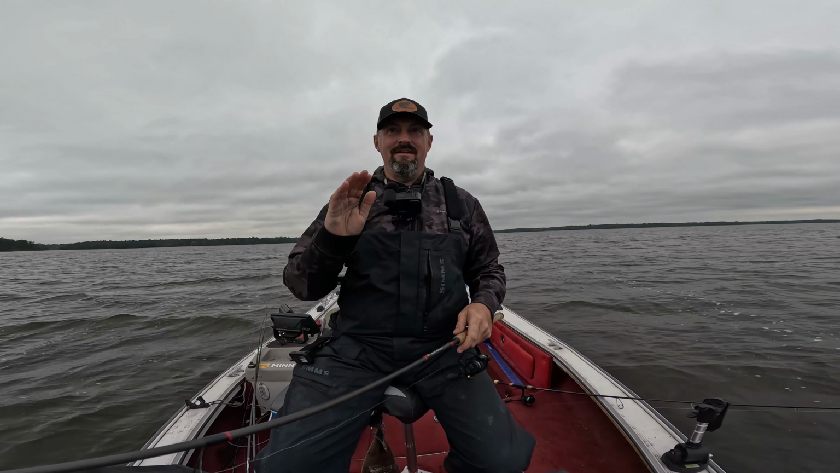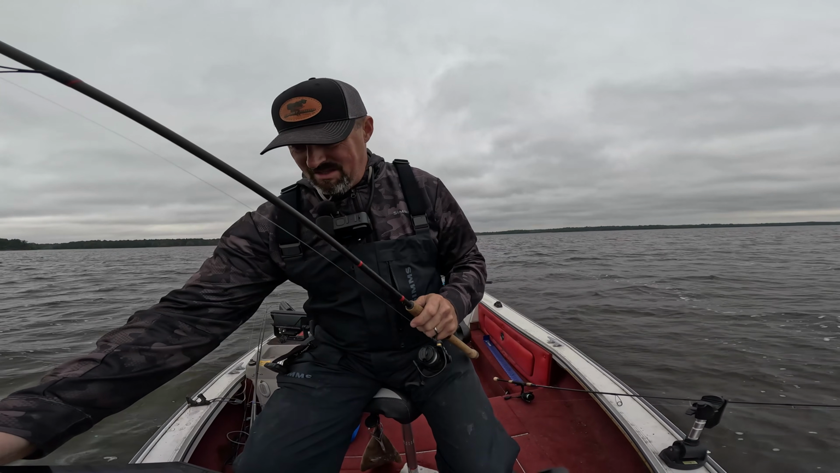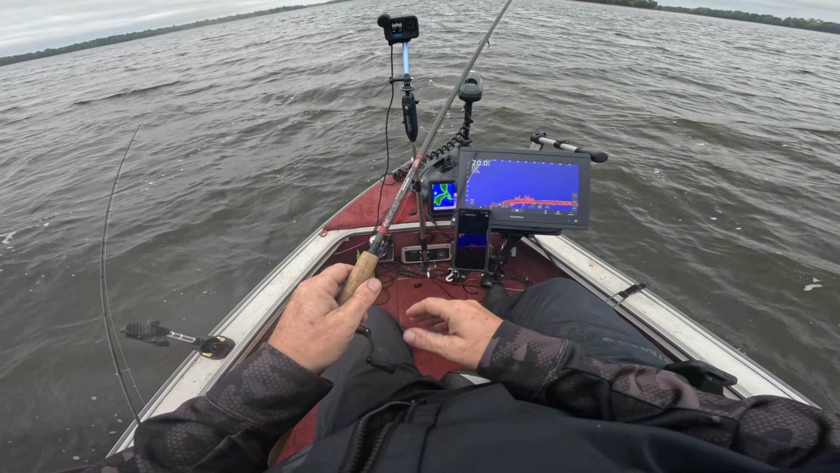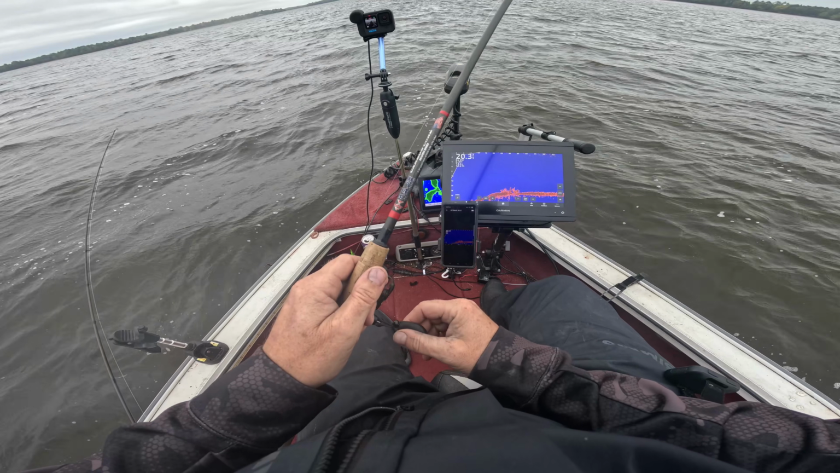Another key is you want to make your cast, try to get your cast past the brush pile, and then just kind of hover it over it. Takes some practice. A paddle tail, a twister tail works awesome for this. Creates a little vibration. They see it and they'll come unglued. They'll just come right after it.